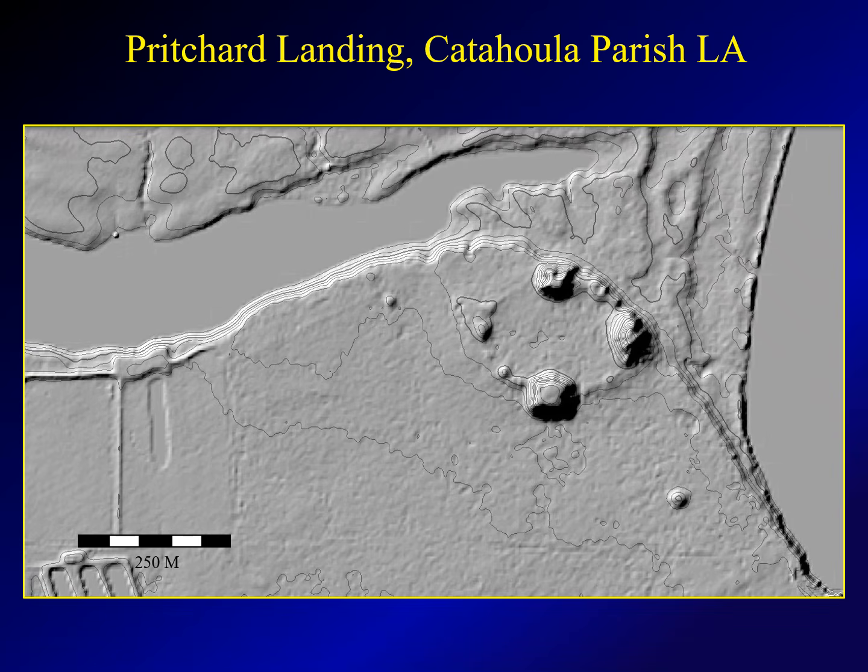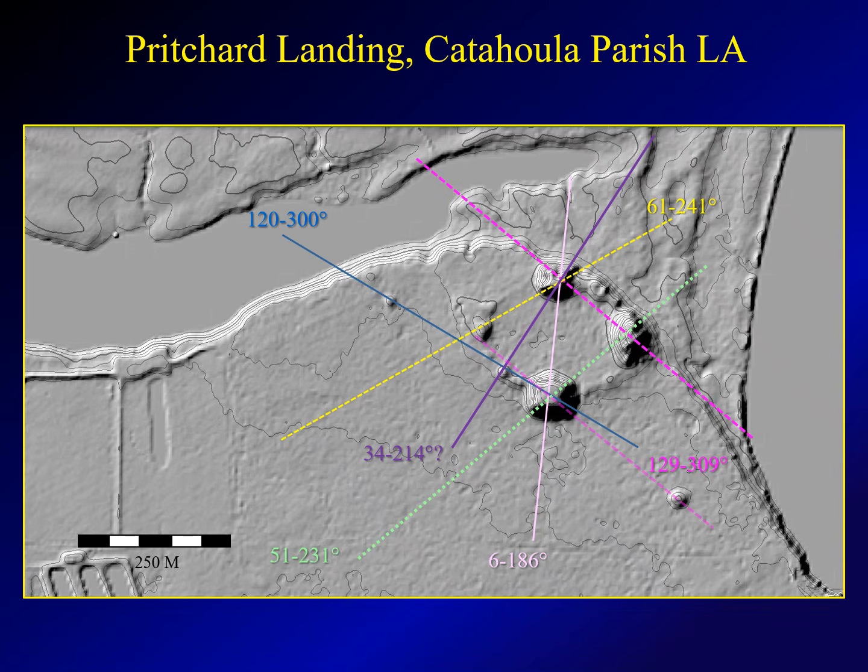Pritchard Landing Mounds, Catahoula Parish, Louisiana. This is a fairly weak correlation, but I think you could draw a 34-degree alignment here. But again, these are big mounds, and there's several other alignments that appear to be significant.